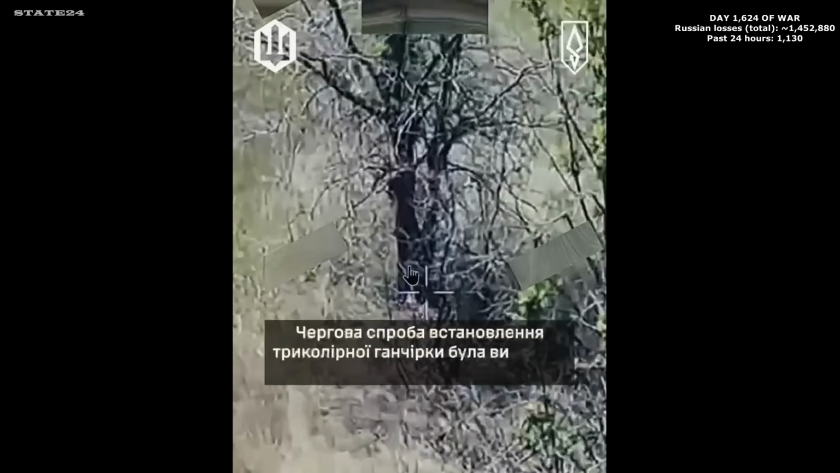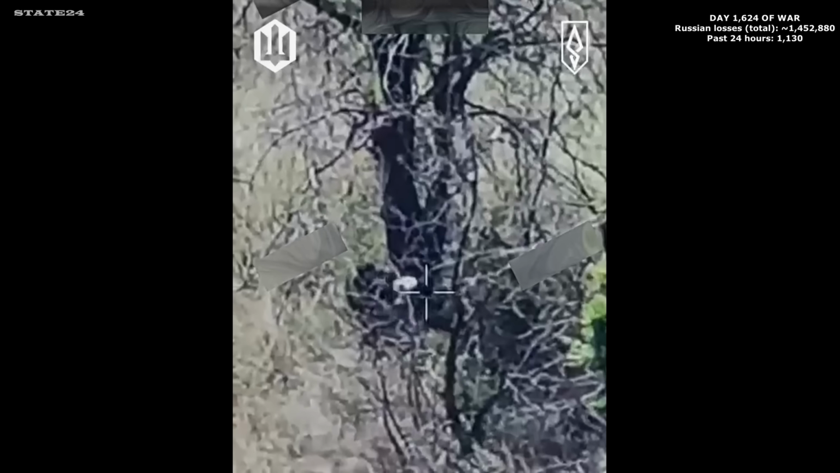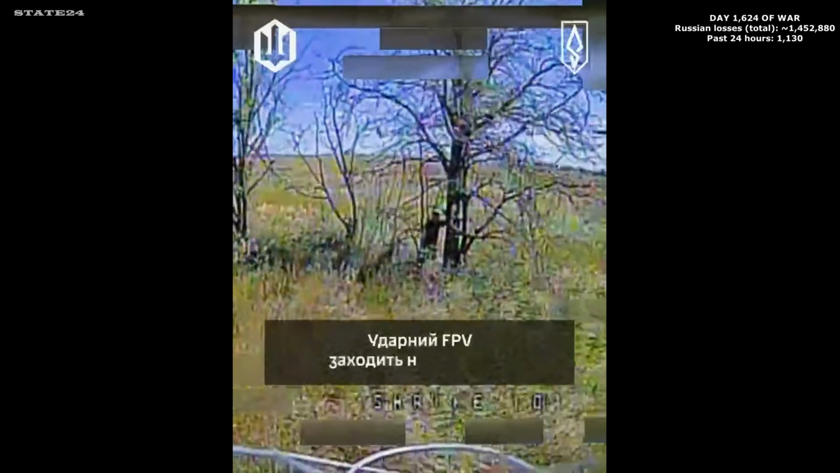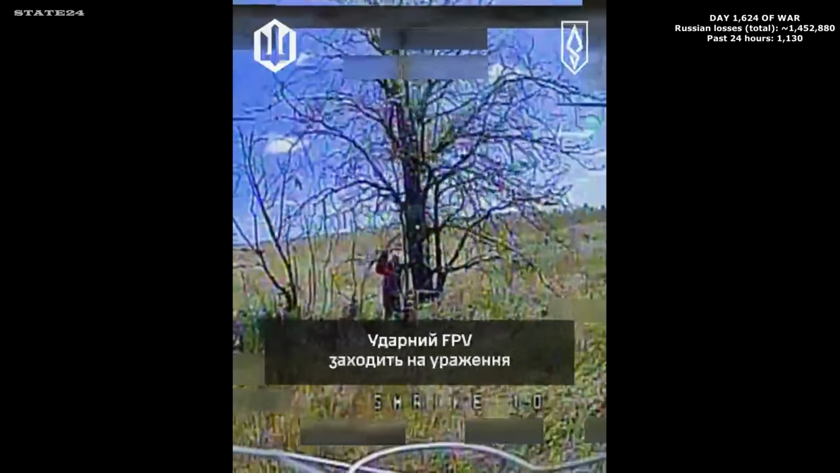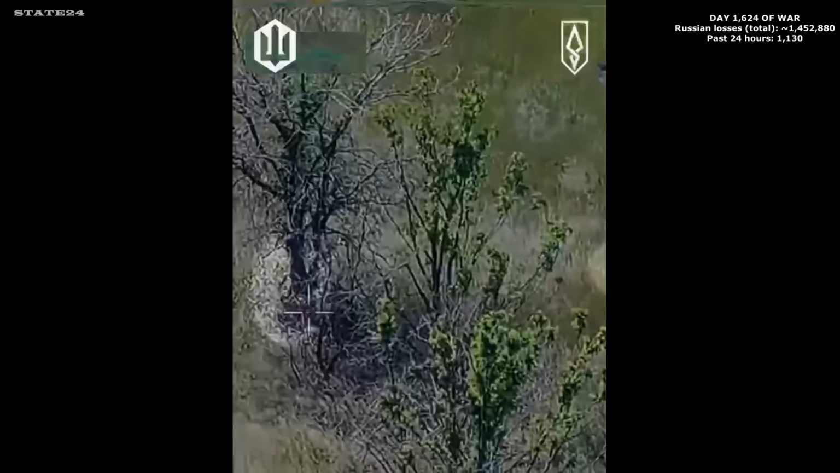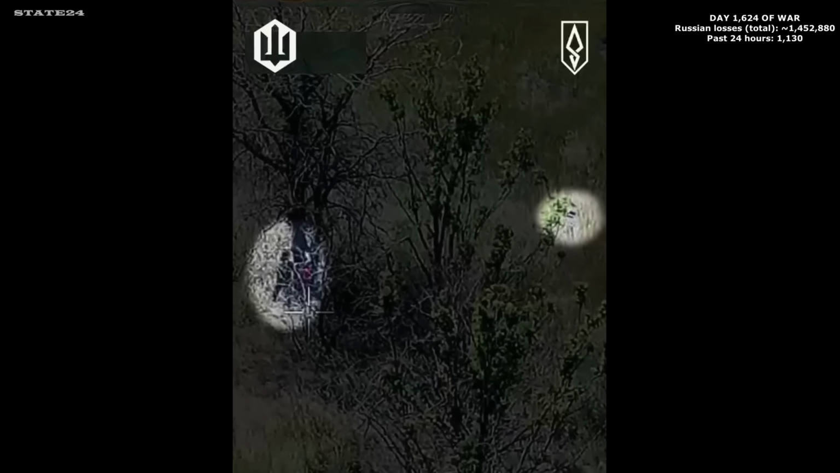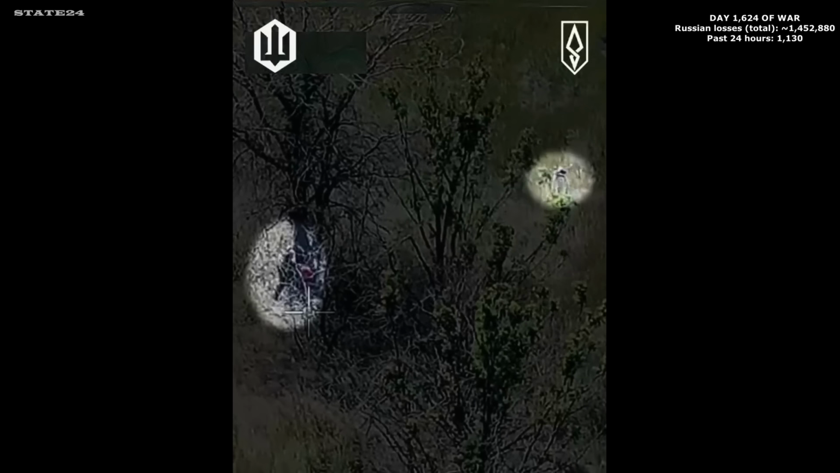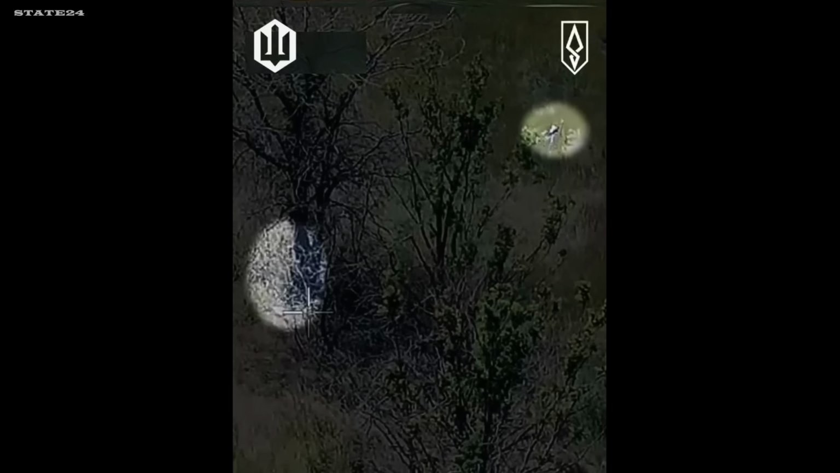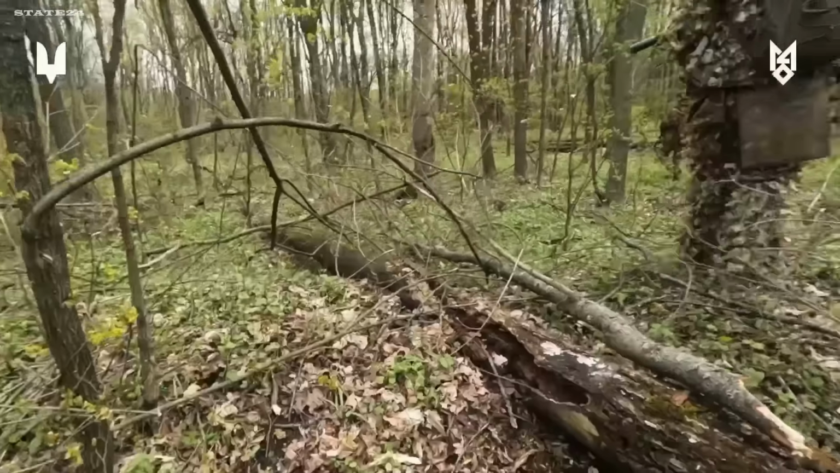A Russian soldier sent forward to plant a flag. No weapon, just the flag he was supposed to pose with for propaganda footage. Then a Ukrainian drone finds him. Unarmed, no way to fight back, he does the only thing available. Waves the flag at the drone, using it as a shield from behind a tree. The Achilles Brigade 429th operators watch the whole performance. It doesn't last long.